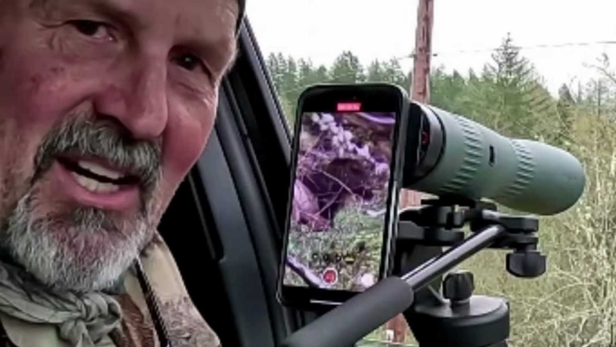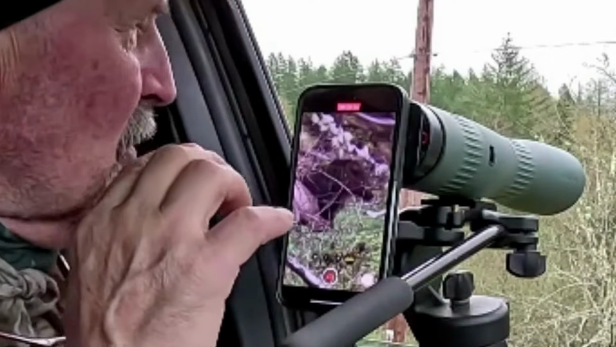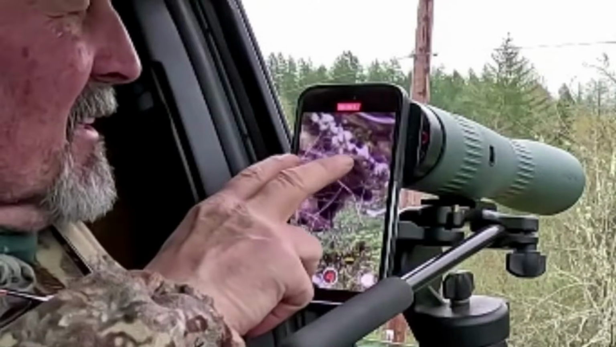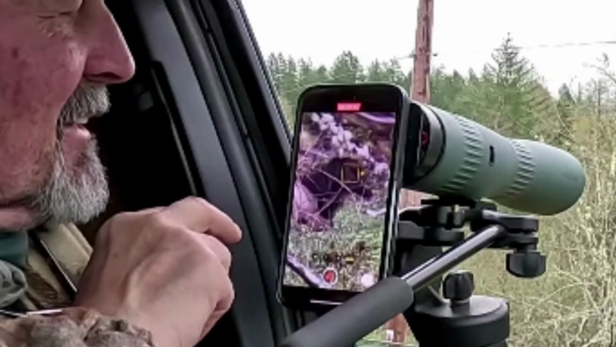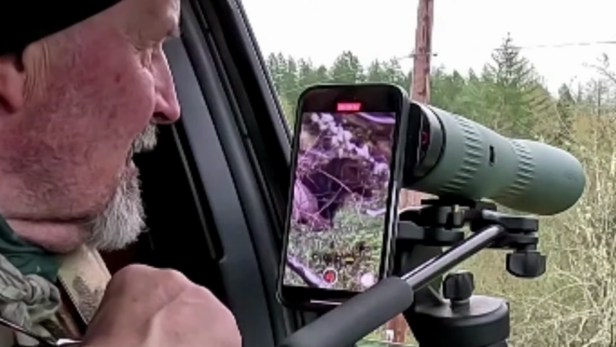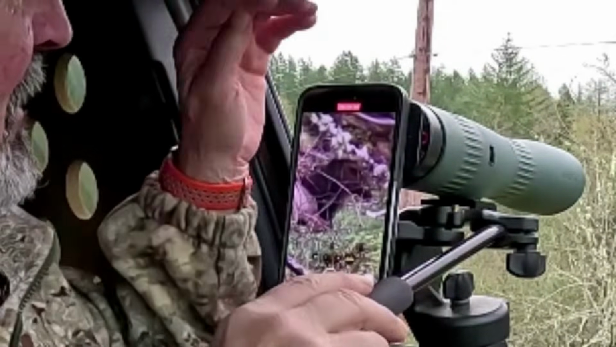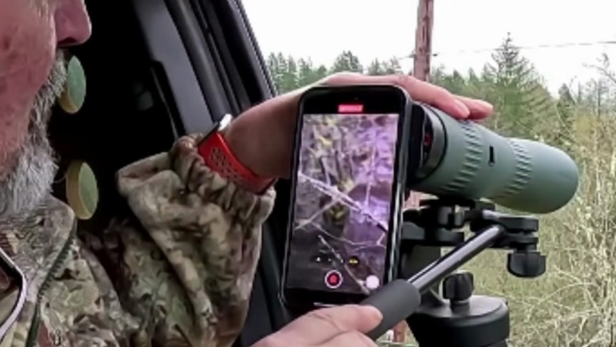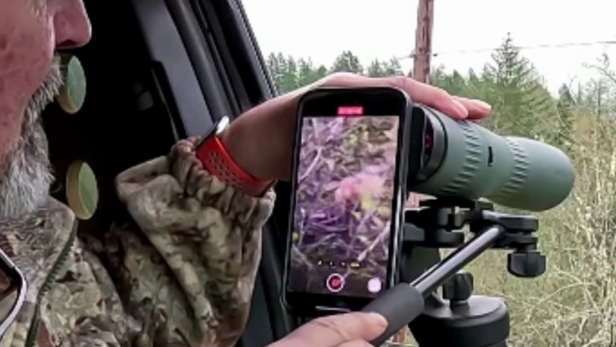The phone is really challenged on the focal point because there's so many branches and everything, but I can still get in there and keep adjusting it and get some video. Pretty nice. There's another one. I'm going to back out a little bit. There's another one back up there.